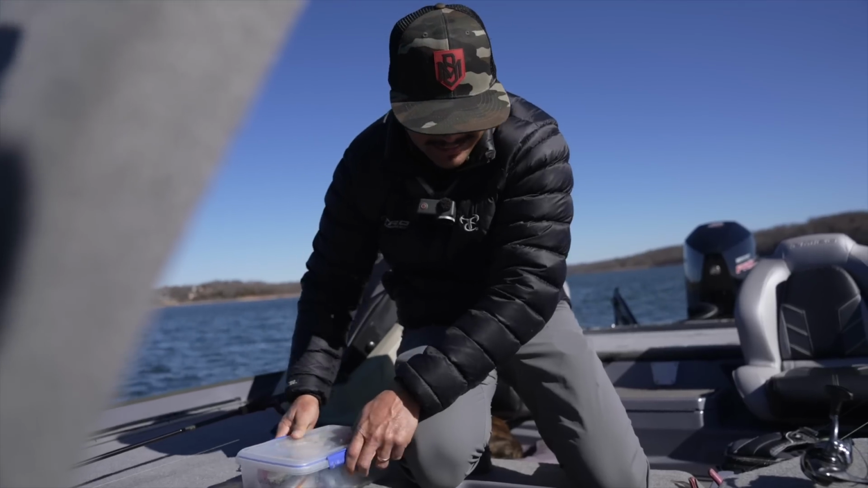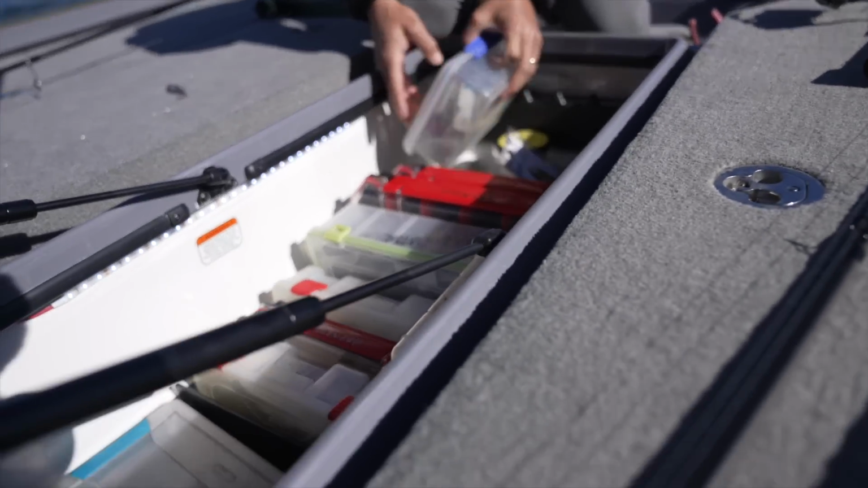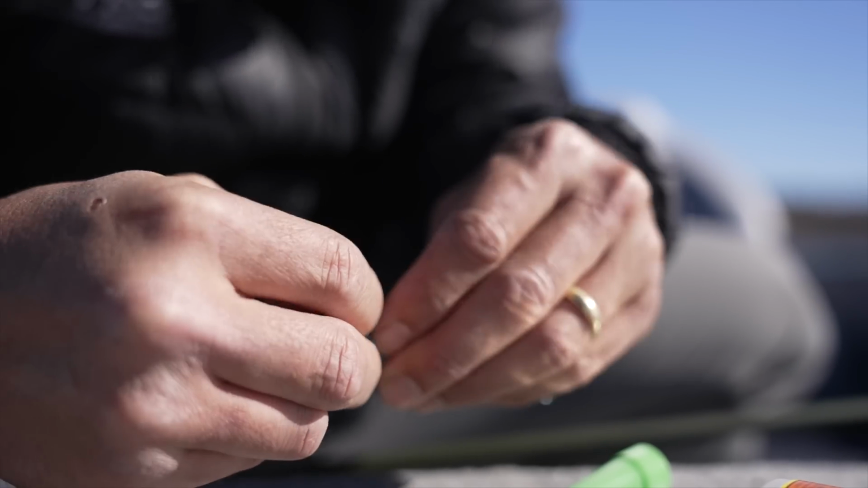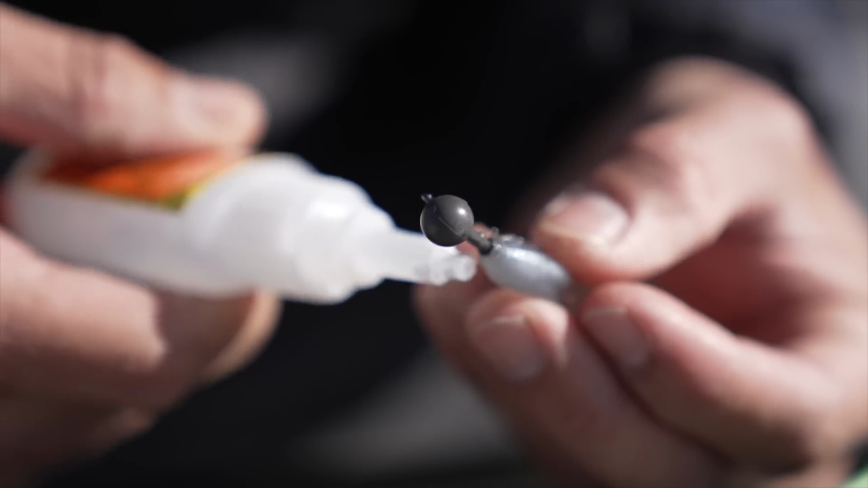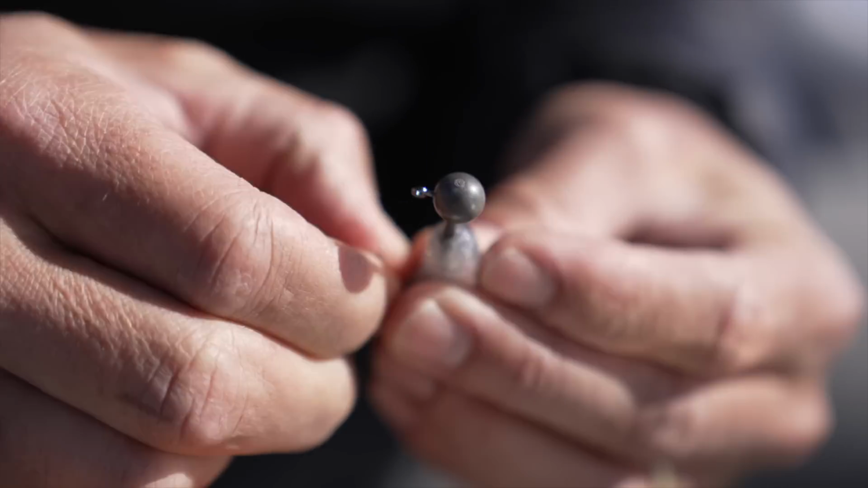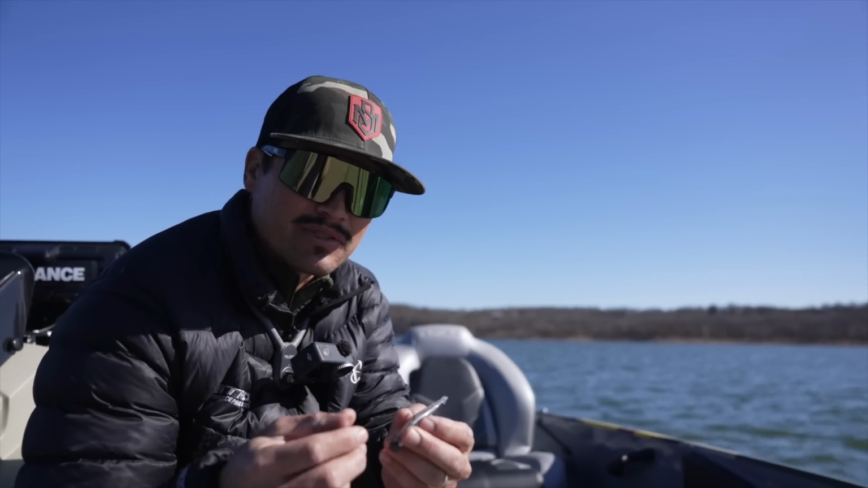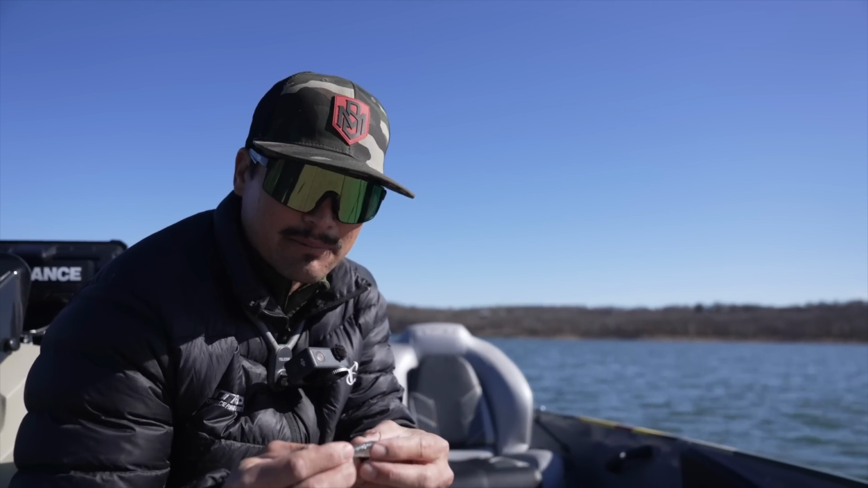All right, so much like swim bait fishing, when you're threading a jig head on a swim bait or a little minnow style bait like this, it is imperative to rig it absolutely straight. I mean, think about it. We're trying to jiggle this thing right in front of a 6, 7, 8 pounder's face that doesn't necessarily want to bite. So you got to make it look as real as absolutely possible.